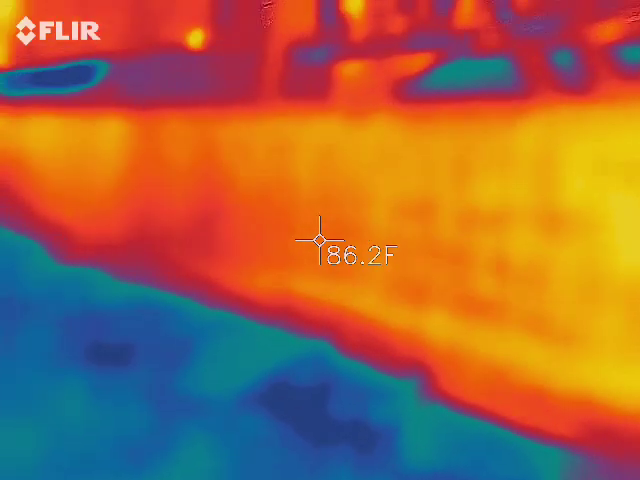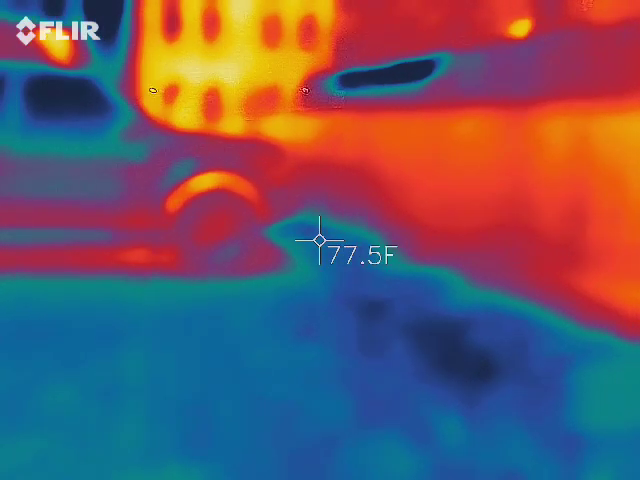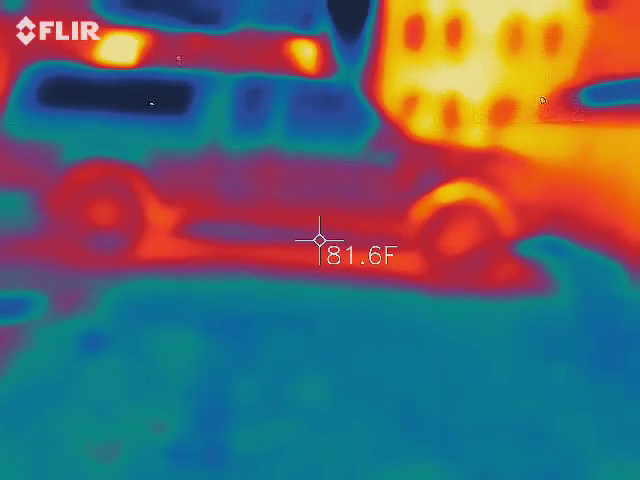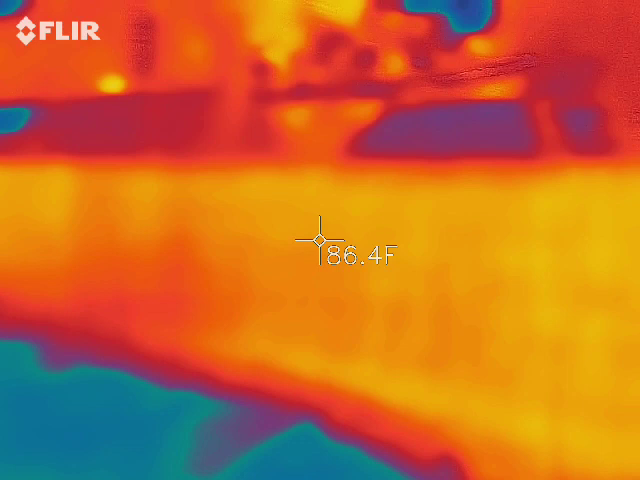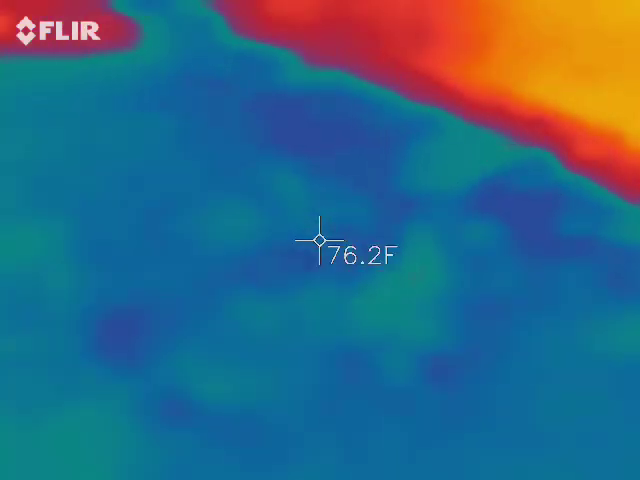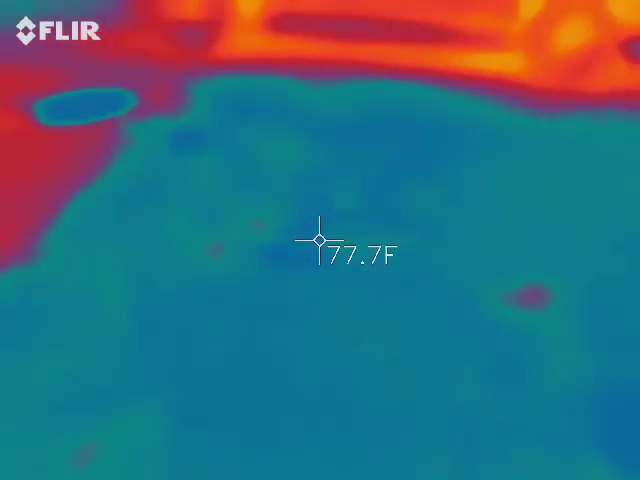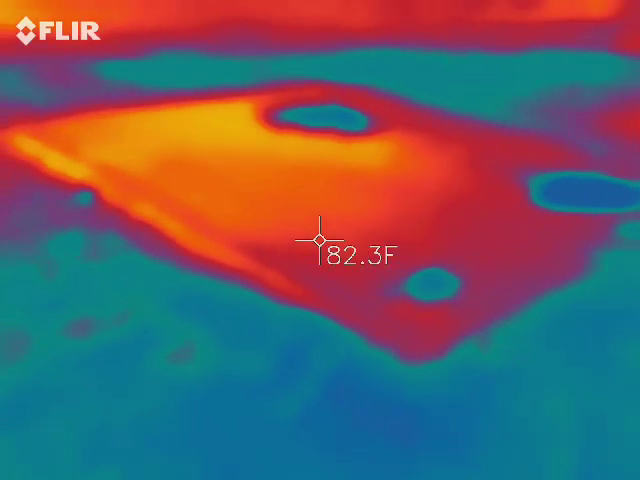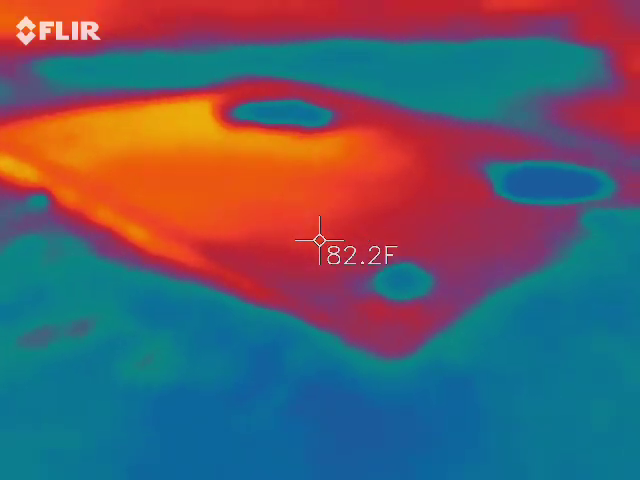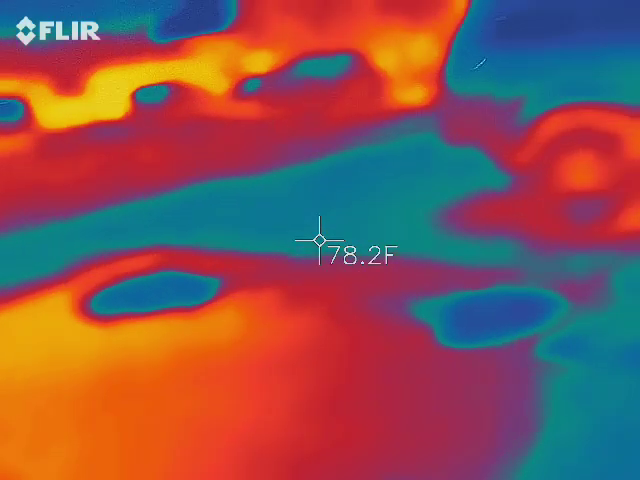Wall's warm. Well, at least this is pretty accurate on what should be warm and what's not. So like walls that heat up during the day are still hot at night, 86. And then here you got in the 70s on dirt, concrete's in the 80s. Watch, I'll put it on the concrete. Boom. So we're learning our instruments. So if we see anything like in the 50s or whatever,